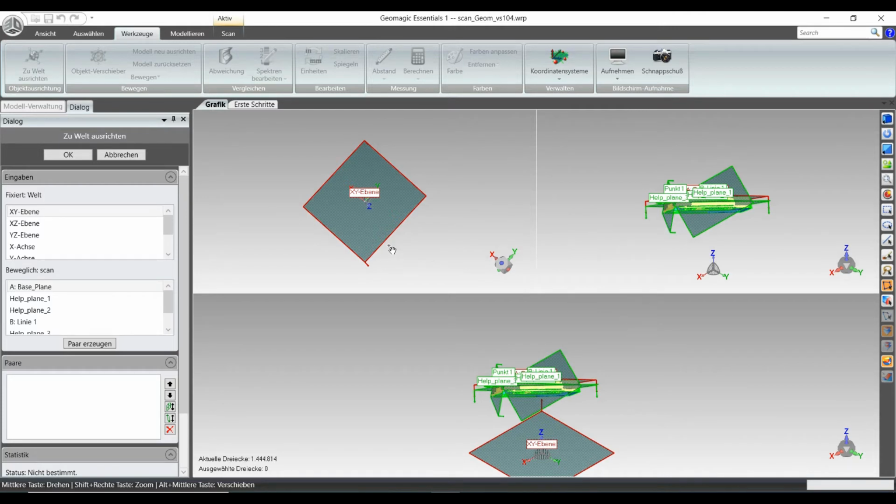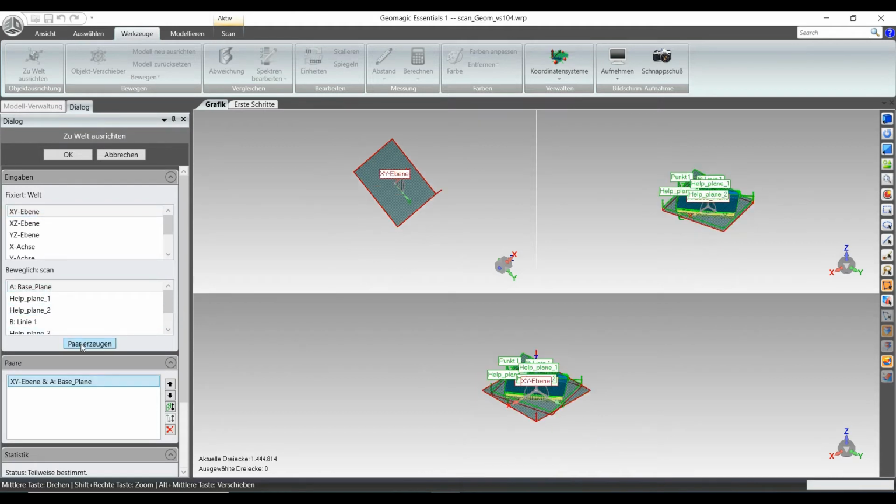So actually I want to have the Z coordinate system. Here you can see Z and XY. I want to have it upwards. So XY is for me base plane 1, and you can create a pair. So this is the first definition and you're fine.